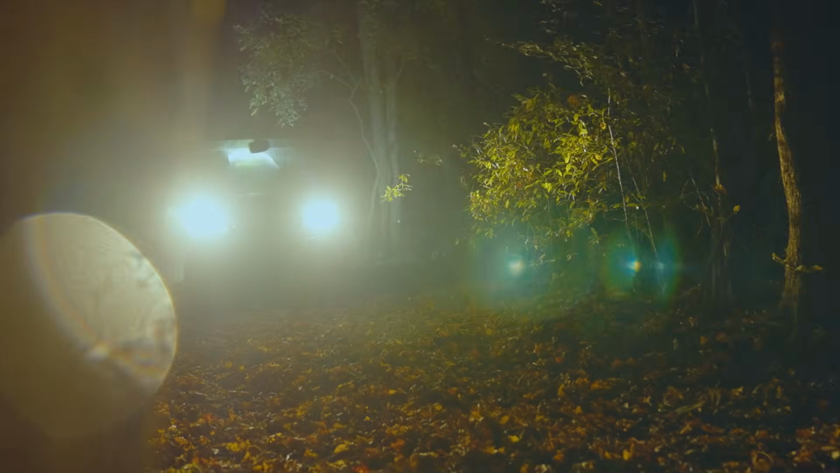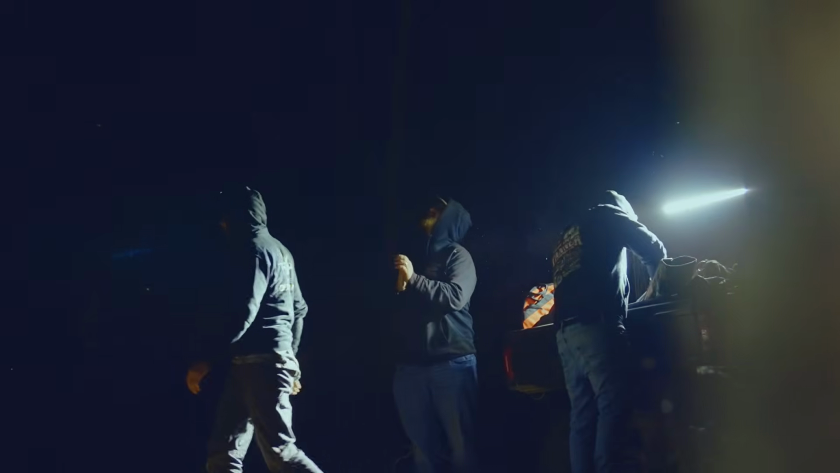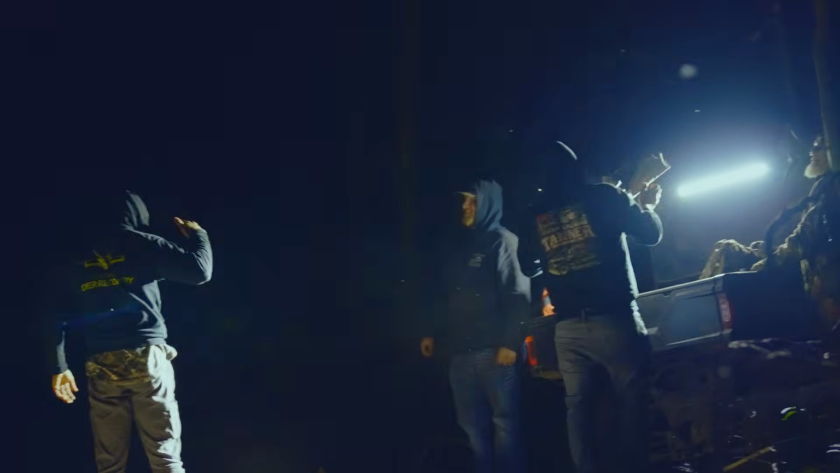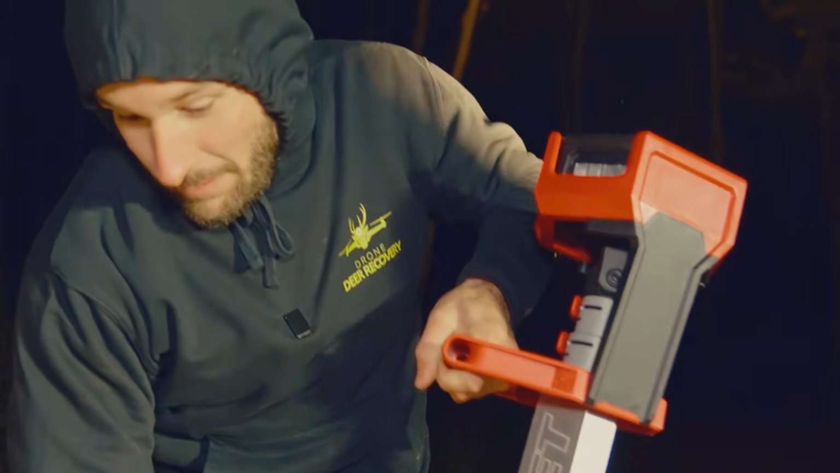Well, we've made it to the location and I'll show how close we are. We're just gonna set up right here. Can you see this little bit of a hole up there? Yeah, we're gonna be shooting it right up through there. That's gonna be fun. Is that a big enough space, Mike? Oh yeah. Doesn't take a lot, just gotta be careful. No collision avoidance when it's dark.